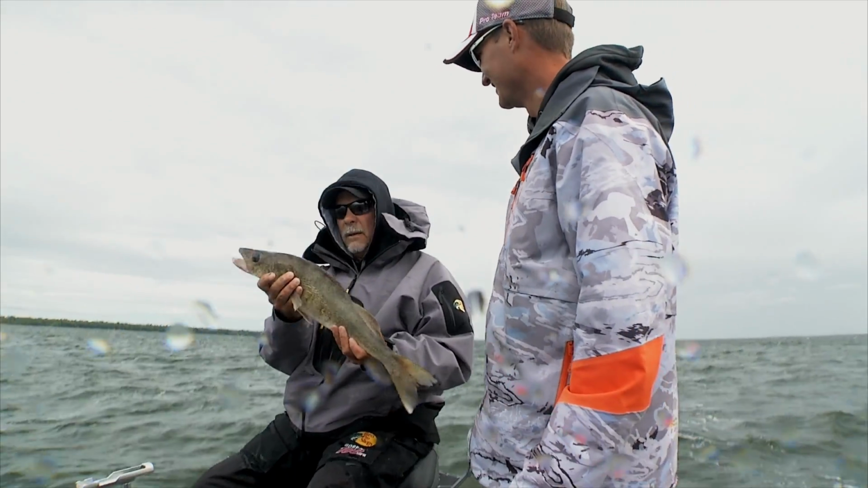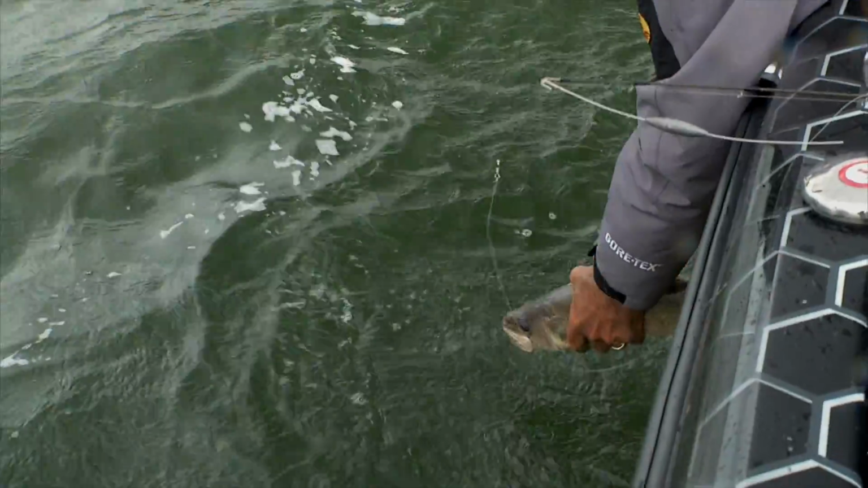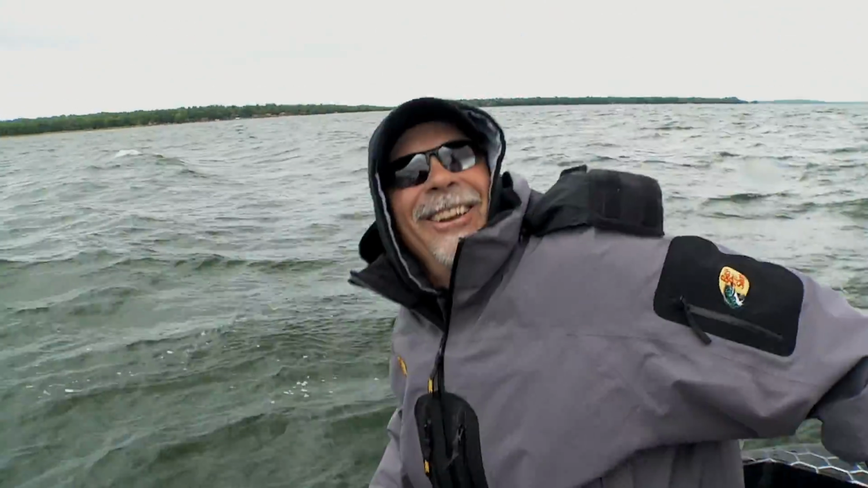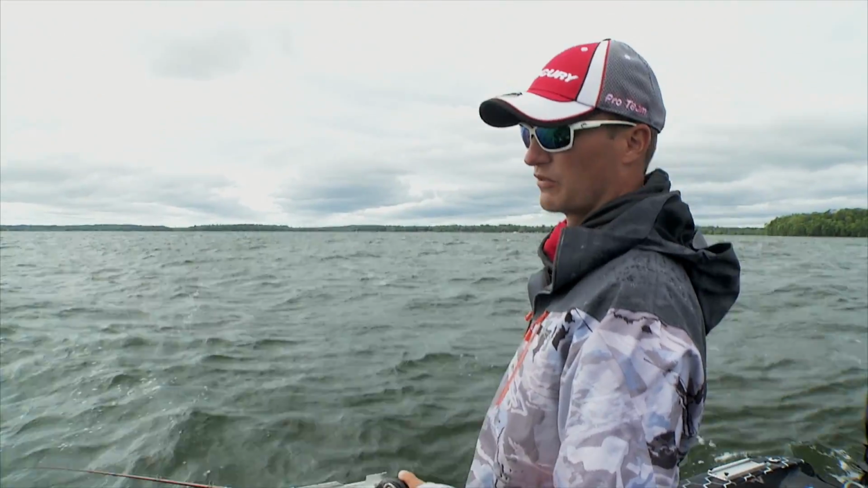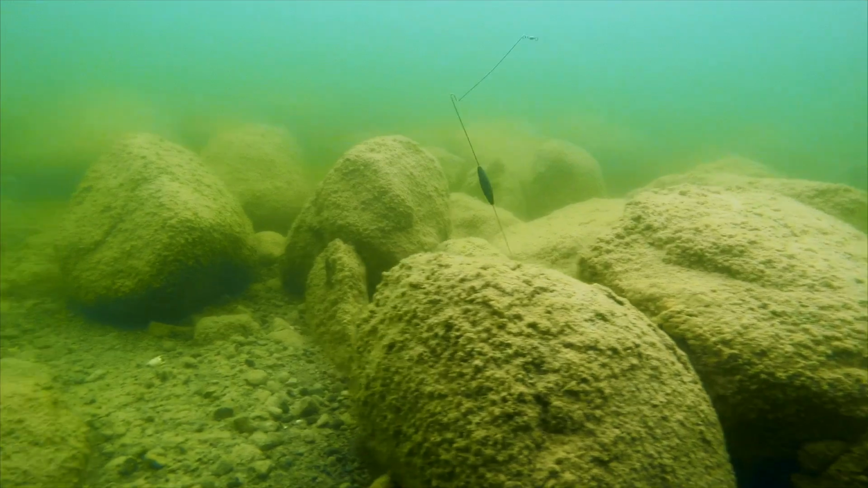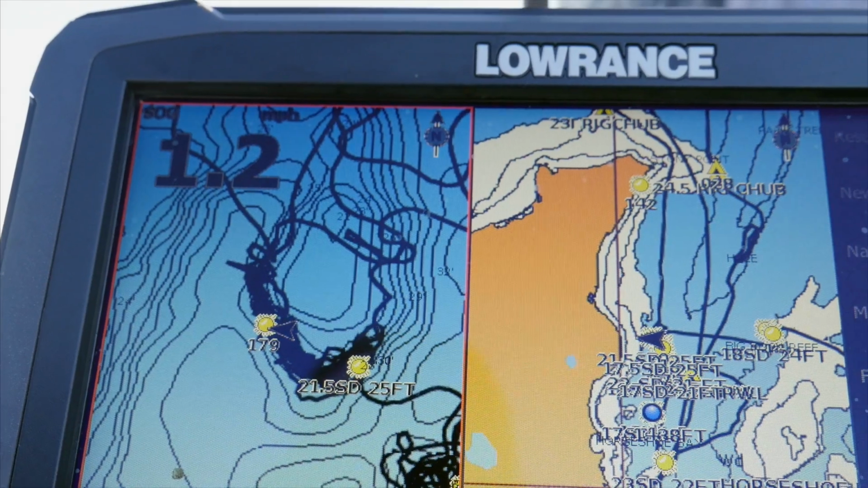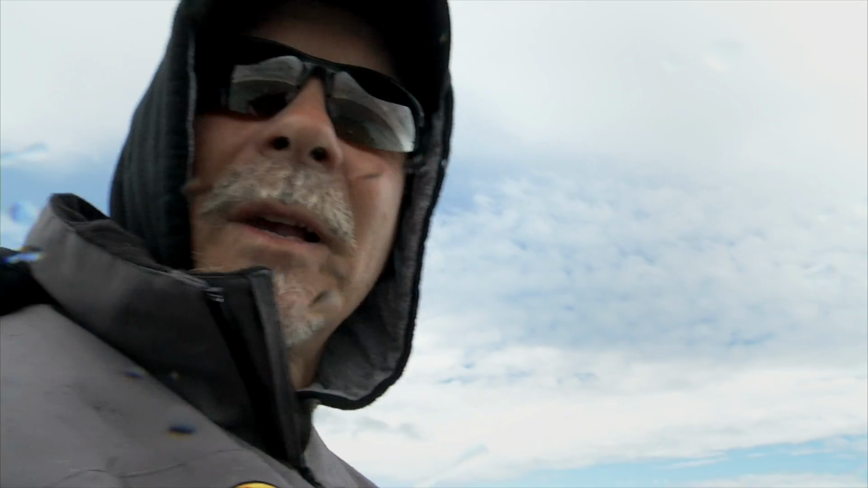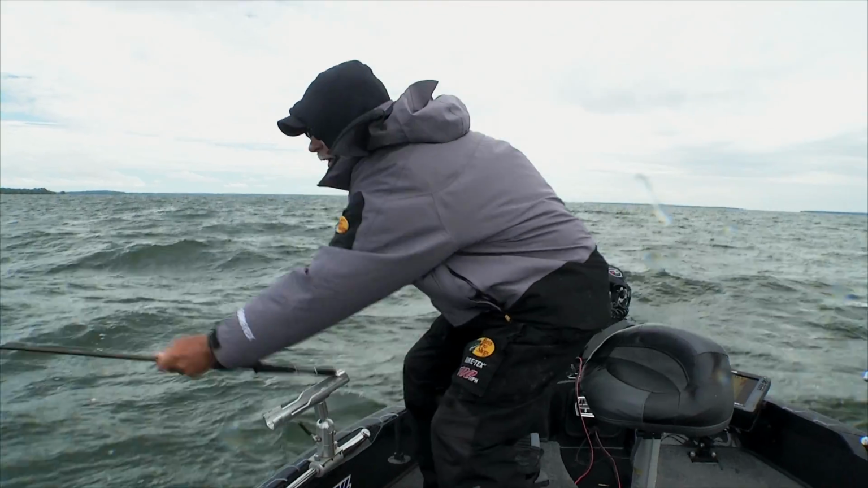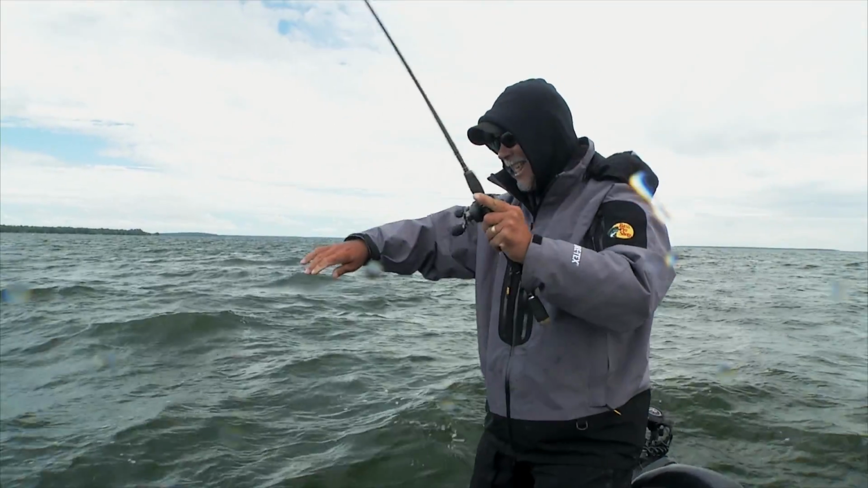One of the things I really like about using bottom bouncers and Super Depth as compared to rigging, and believe me, I like rigging too, is that it's a lot easier to fish in rough water with big waves like this. It doesn't really matter if you start moving too fast from the waves. You can fish this technique up to 1.2 miles an hour, whereas rigging is normally a lot slower. And in waves like this, it's hard to feel a rig bite. With a bouncer, they usually just glom right on.